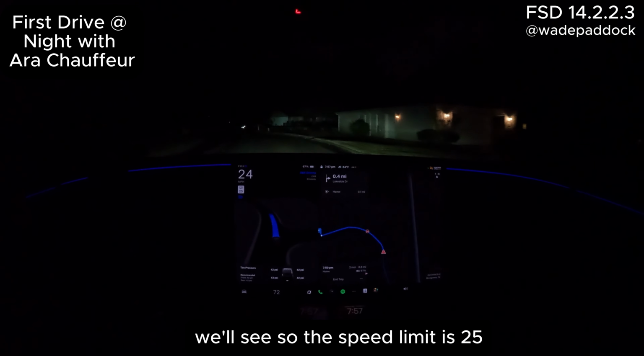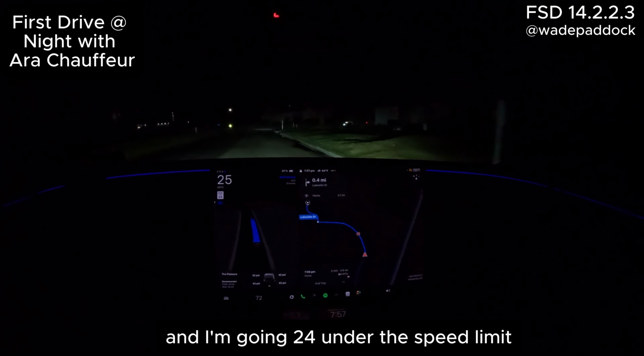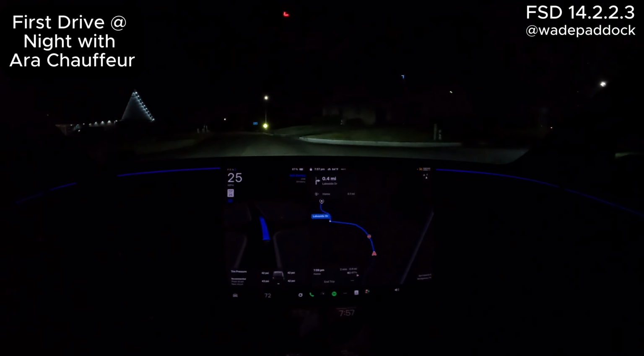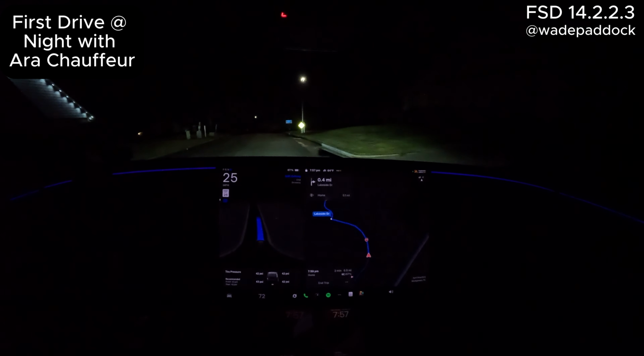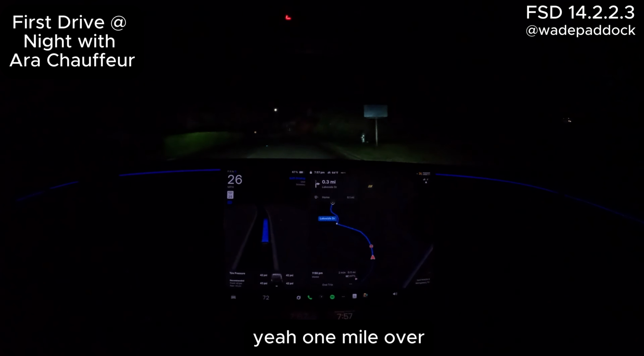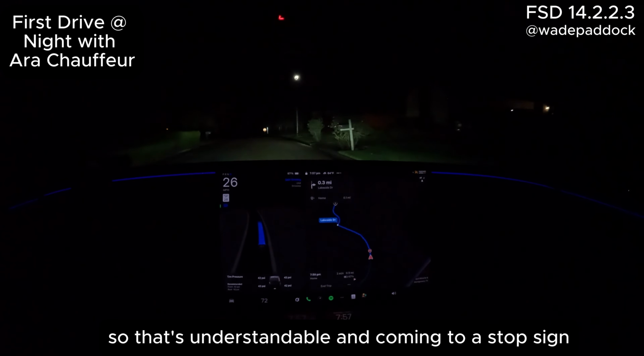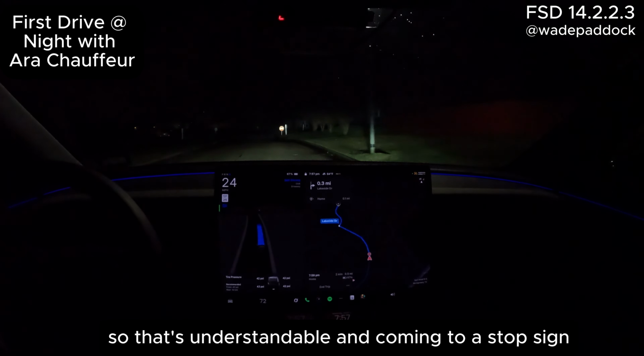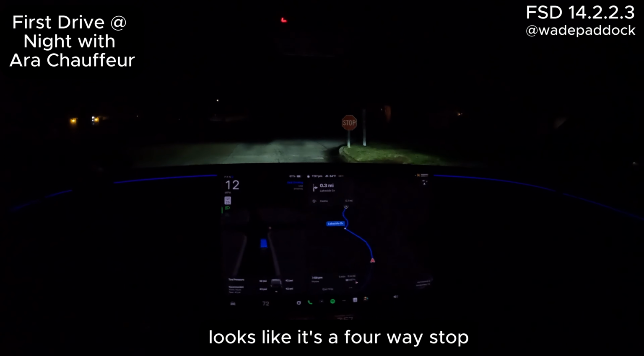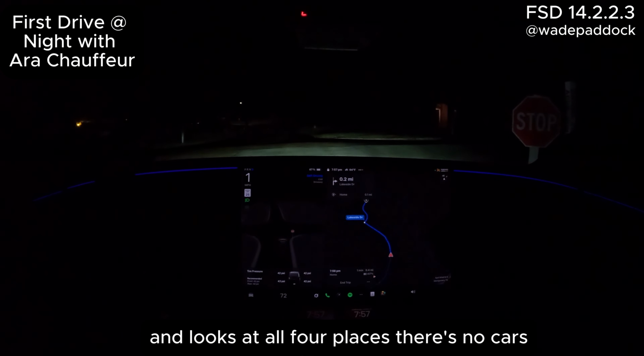We'll see. So the speed limit's 25. I'm in chill mode, and I'm going 24, under the speed limit. Let's see. And we're up to the speed limit. Yeah, 1 mile over, but I'm also going downhill, so that's understandable. And coming to a stop sign. Looks like it's a 4-way stop, and it looks at all 4 places.